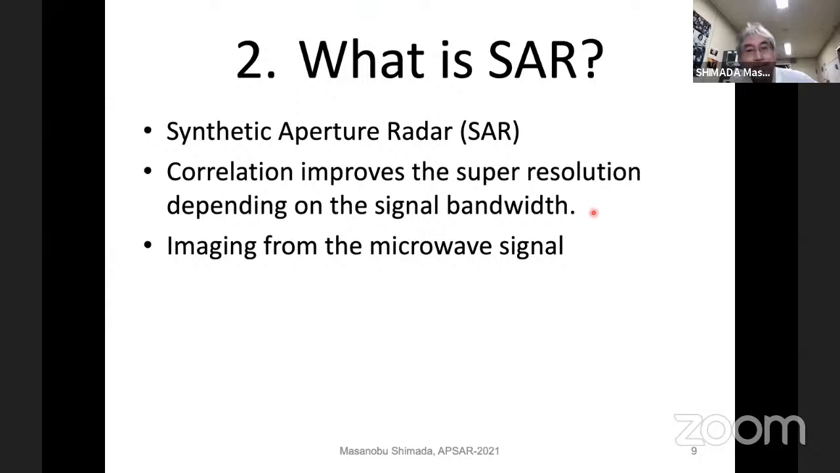Then I'm going to the next page. What is a synthetic aperture radar? I think in the very early time of this tutorial series, some more expert mentioned the synthetic aperture radar. I will just summarize it for the interferometry.